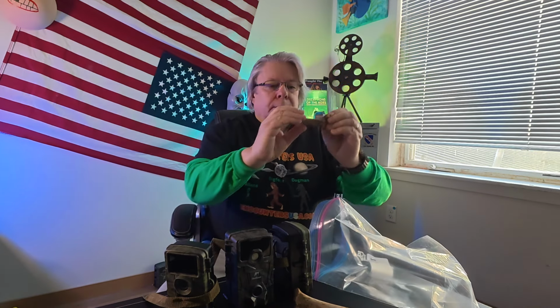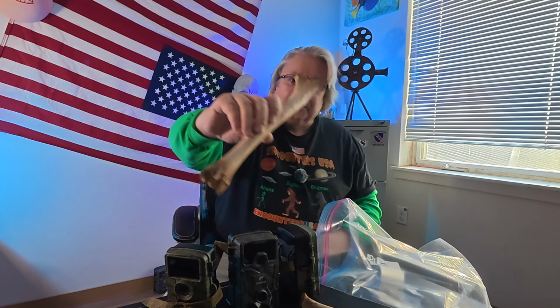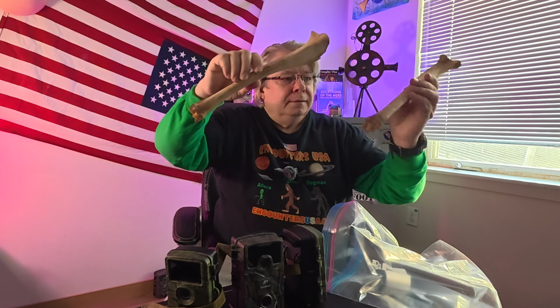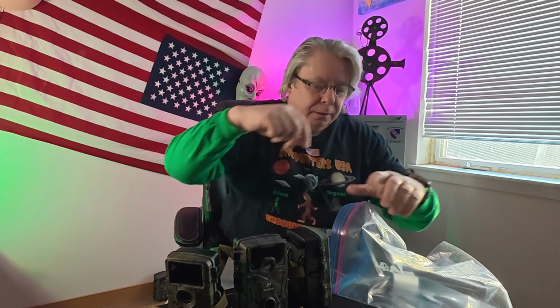So there's that, and this is one of the joints, and as you can see, it was not torn apart. And I believe that the marrow was left in these purposefully, but I don't know. So those are the bones, and now let's get on to what was actually on the trail camera.